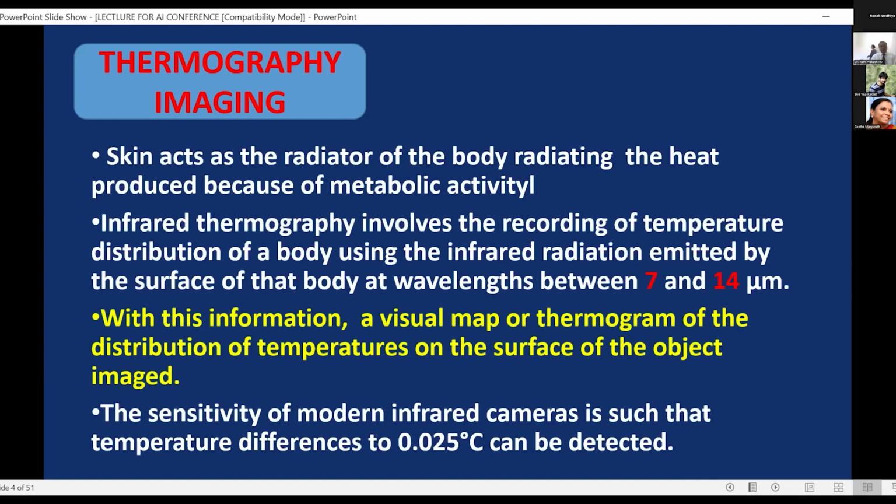Now, thermal imaging. We are all warm-blooded animals, and heat is produced in our body in the gut, and this heat has got to be radiated out or taken out of the body. Otherwise, we'll begin to melt ourselves with the heat that is being produced. So this is done by a process of conduction and radiation. The skin acts as a radiator, and the blood acts as the conveyor of the heat from the central parts of the body to the periphery. Now, that is how we try to map the heat that is emitting from the body.